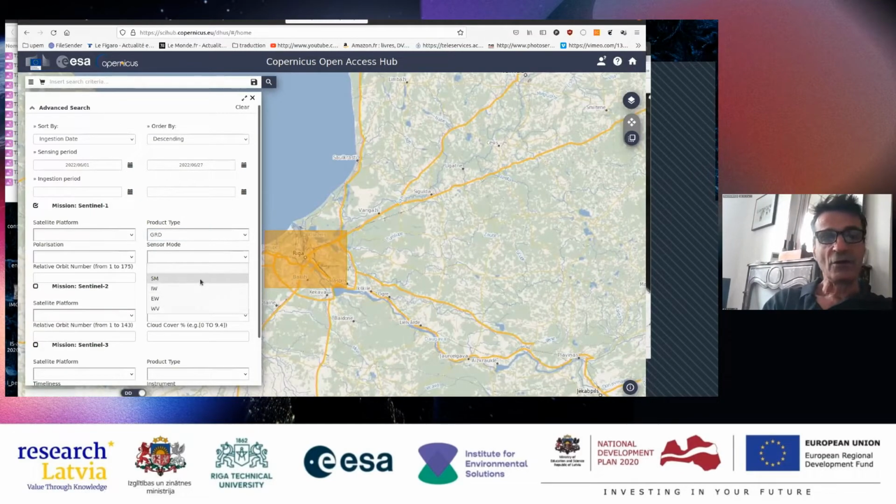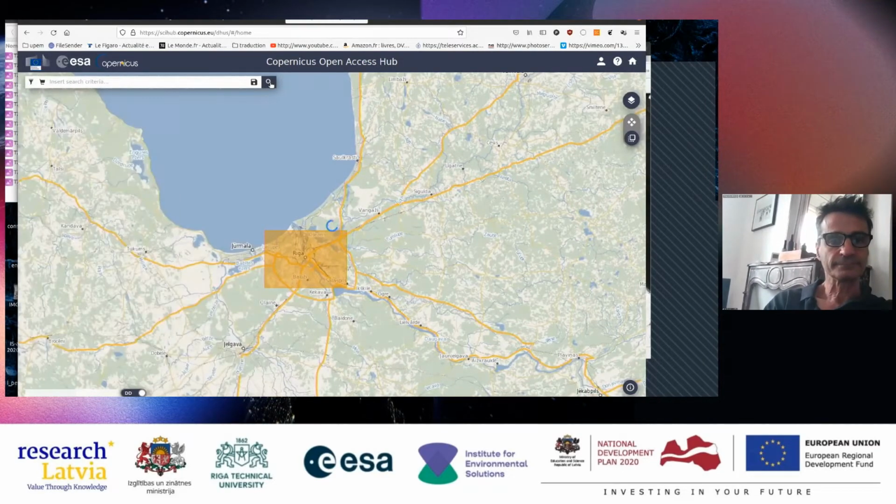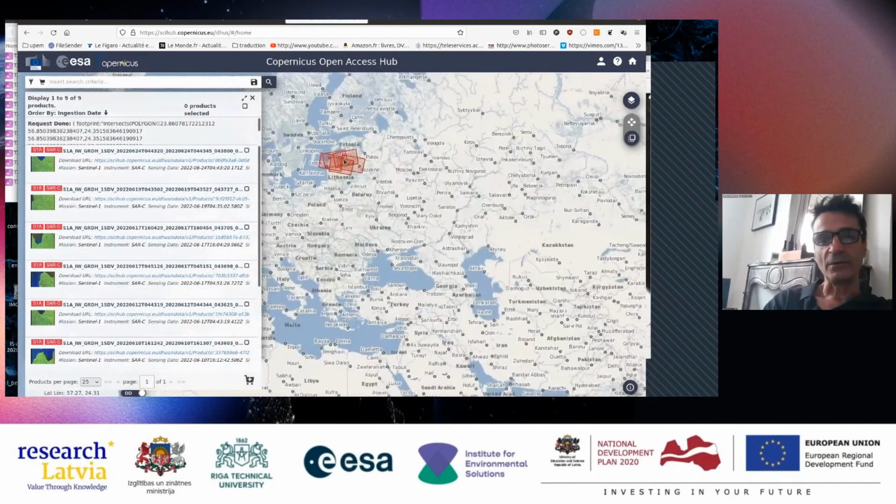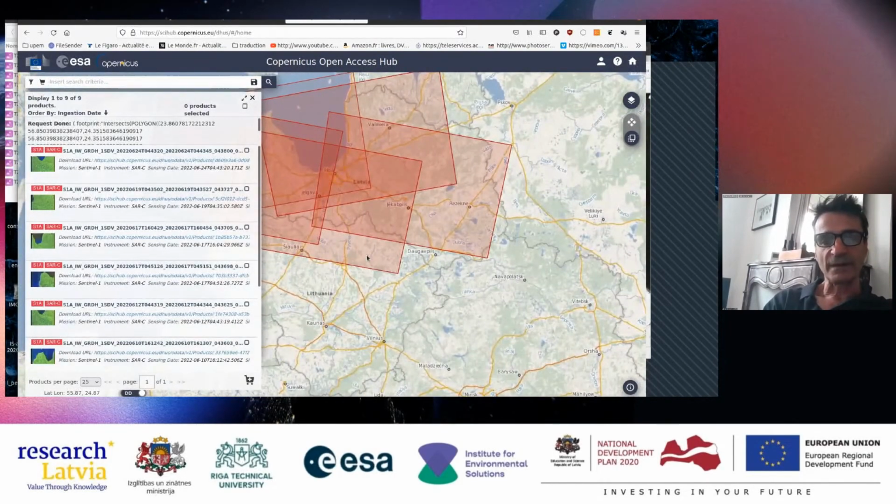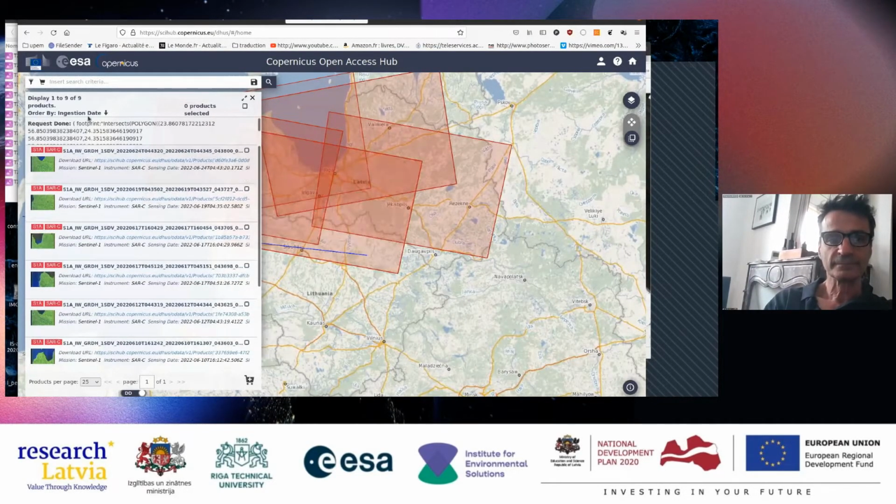For the sensor mode over land surfaces, you just have interferometric wide, corresponding to 350 kilometers of swath width, and all the polarizations, and it's okay. And I have all these ones. For example, this one, I like it. What is it? This one, for example, if I look at it,